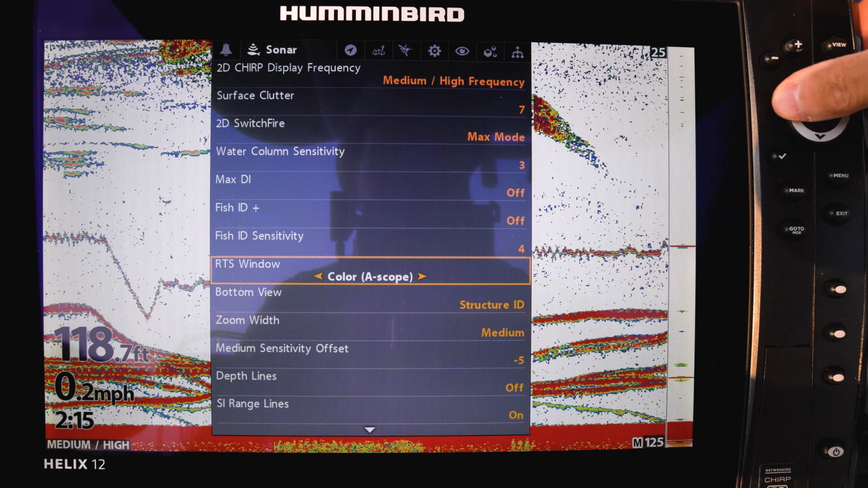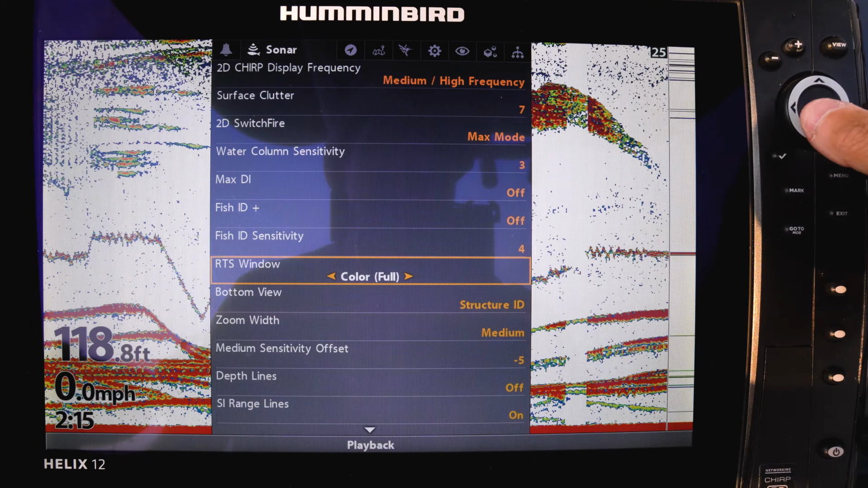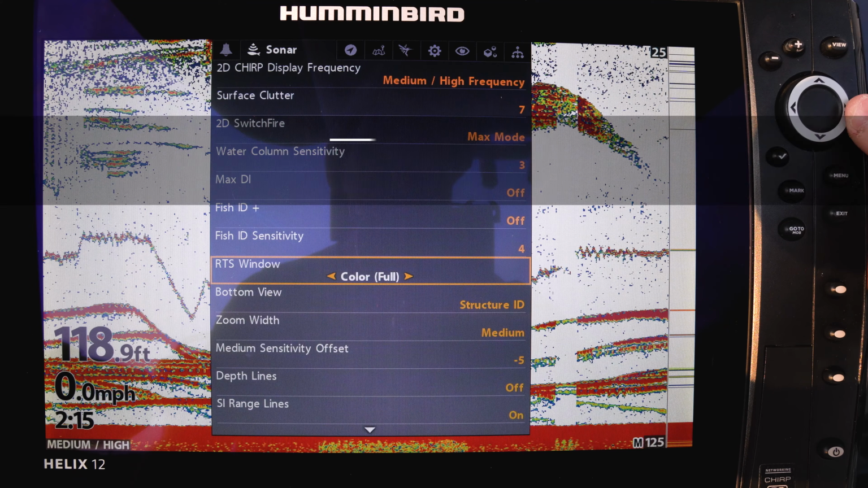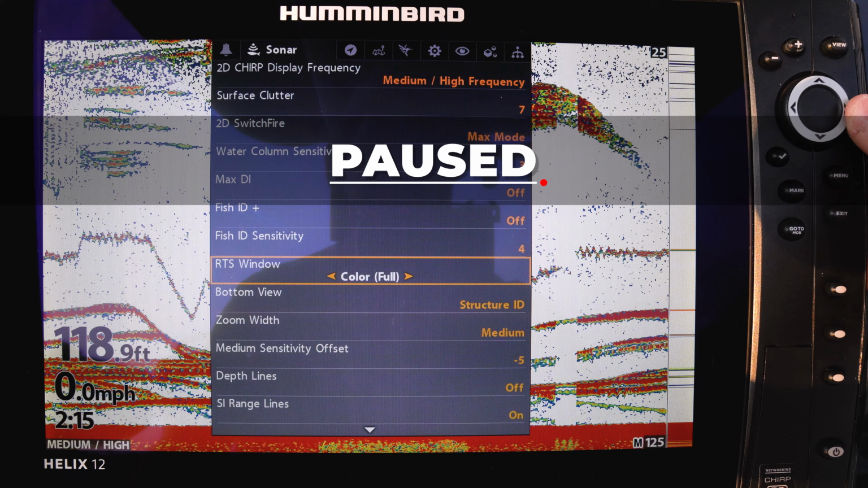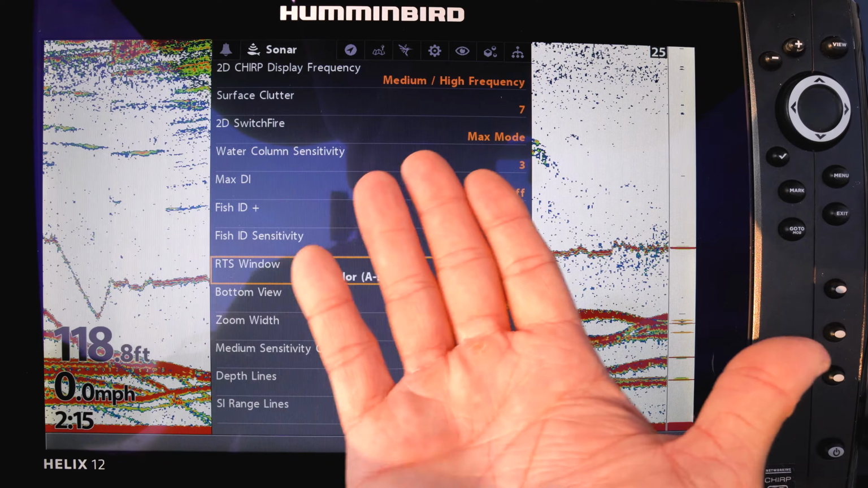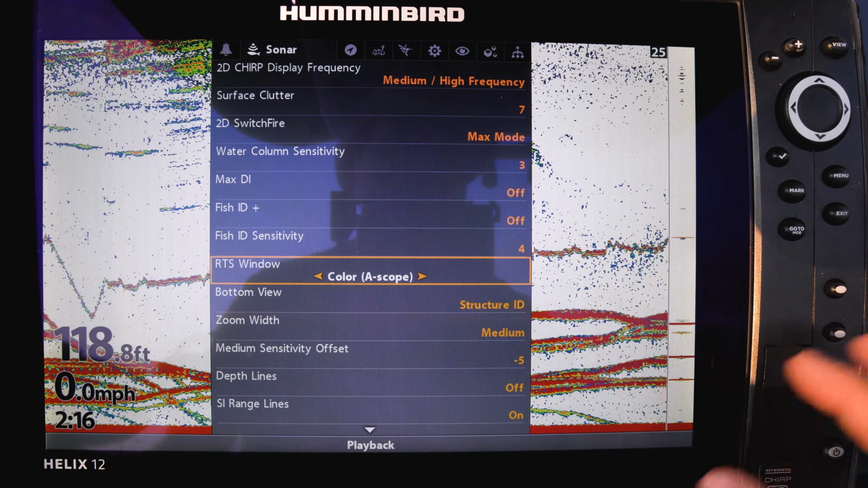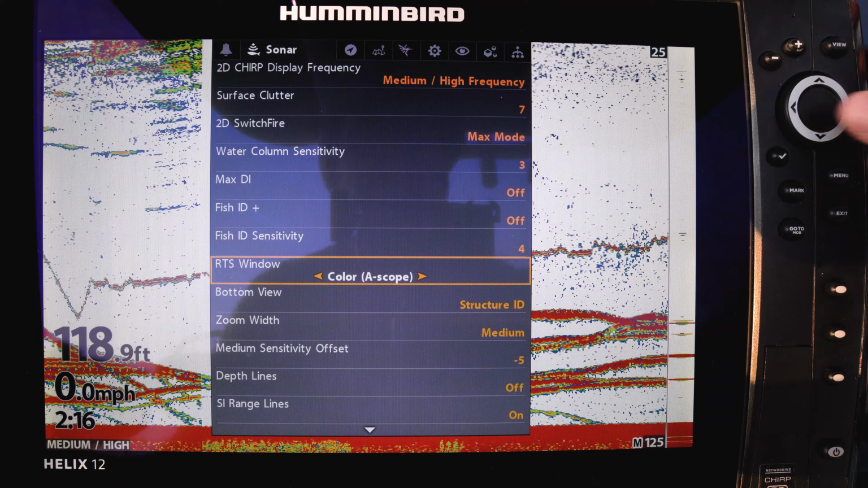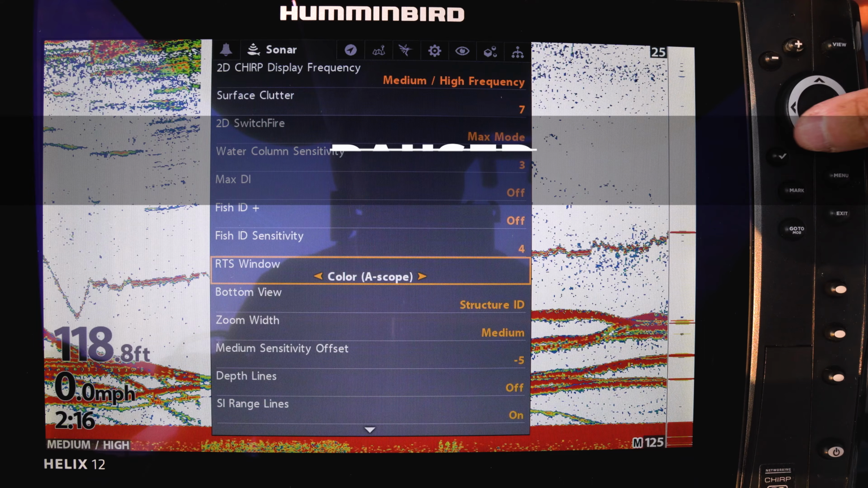What is the difference between these two, you may ask? In the color full mode, sonar returns are returned in color and fill the entire width of the RTS window. Alternatively, the color A-scope setting still returns real-time sonar data, but the line width within the RTS window is representative of the intensity of the sonar return data point. My preference is to use the color A-scope mode, as this looks best to my eye.